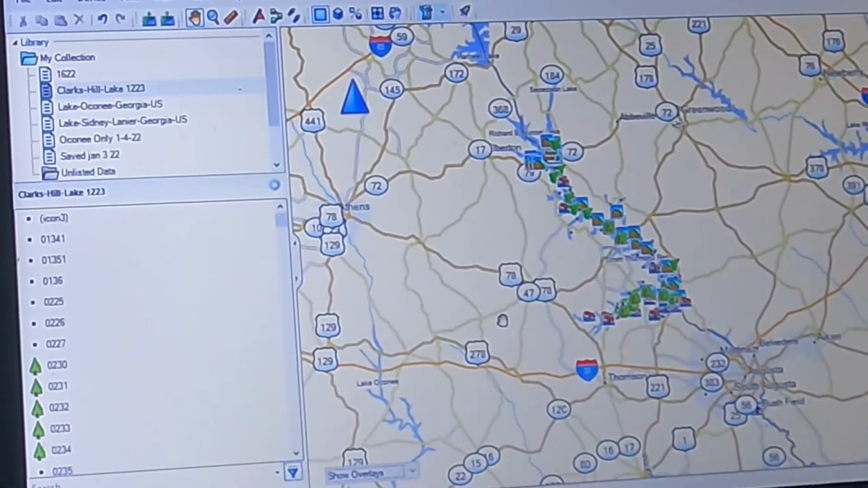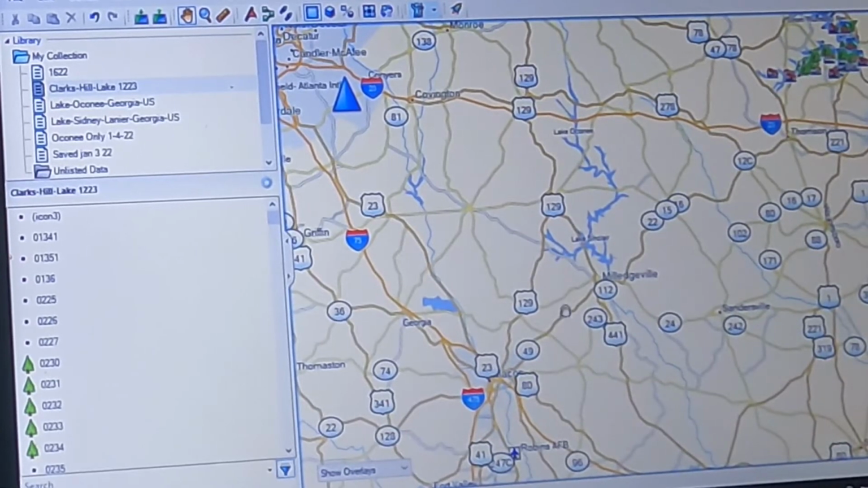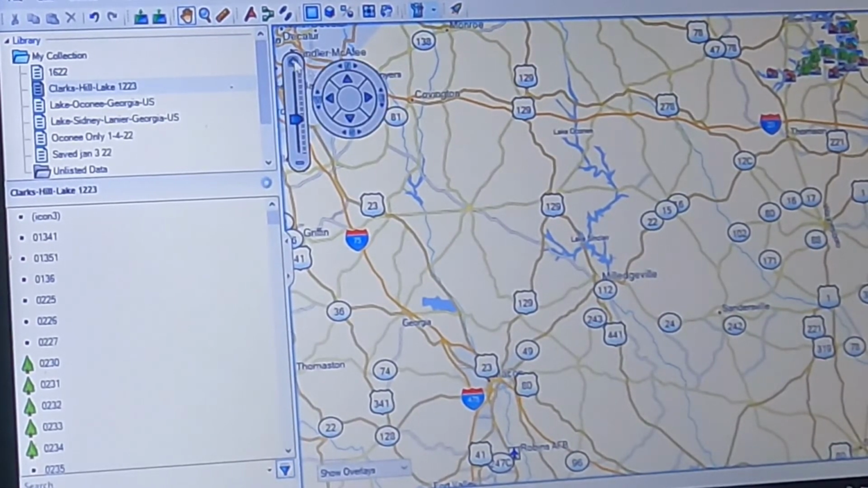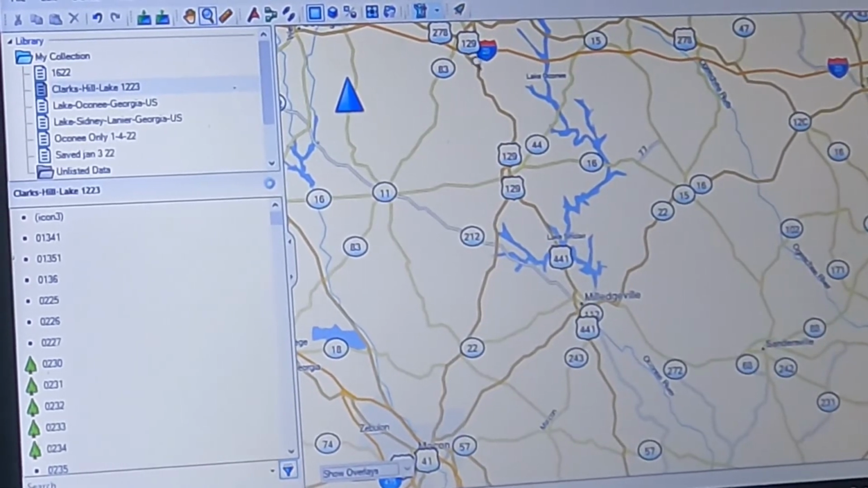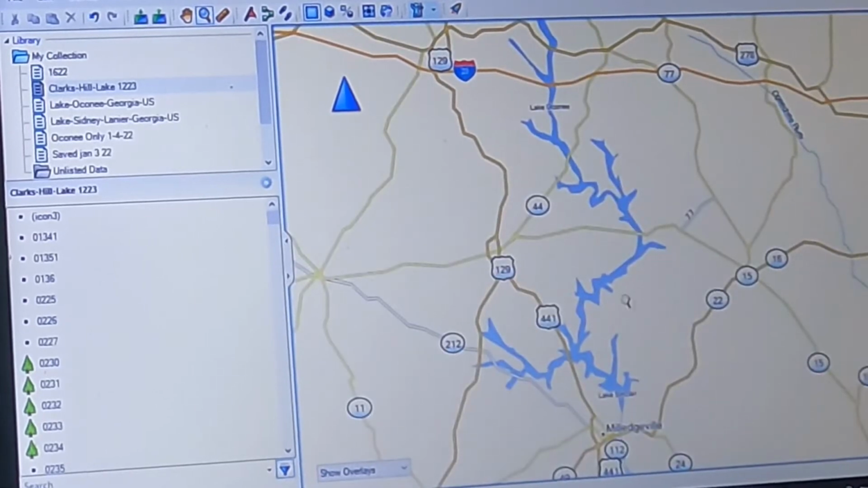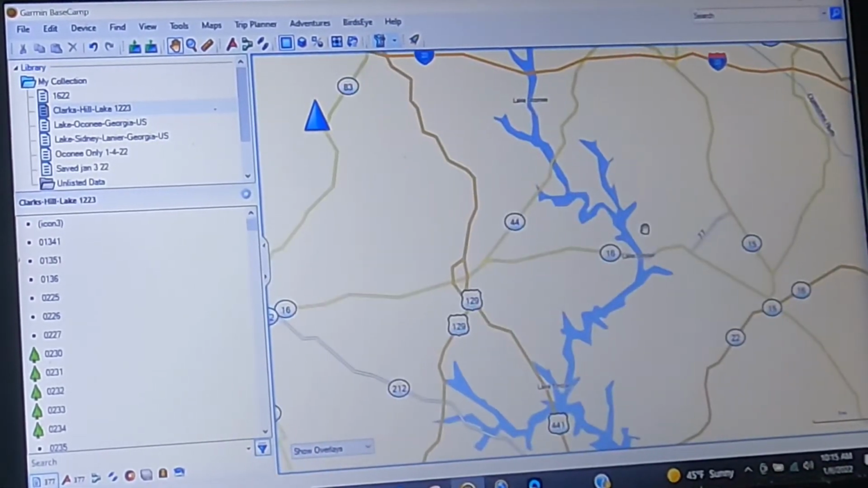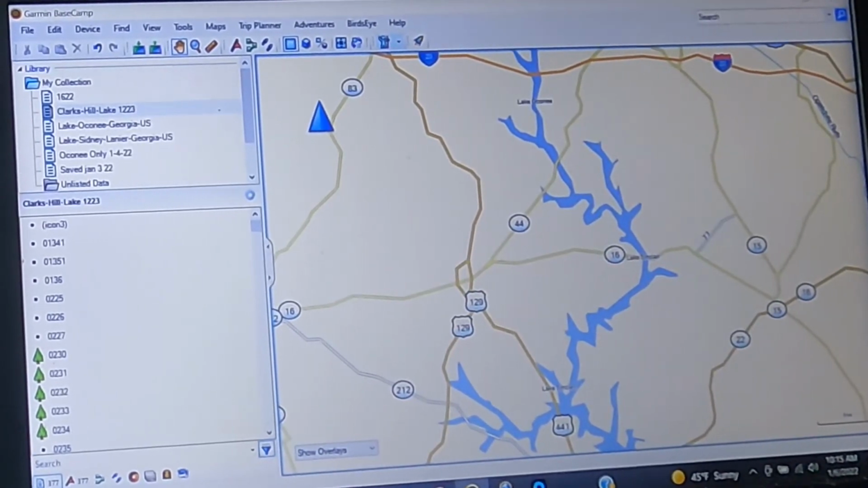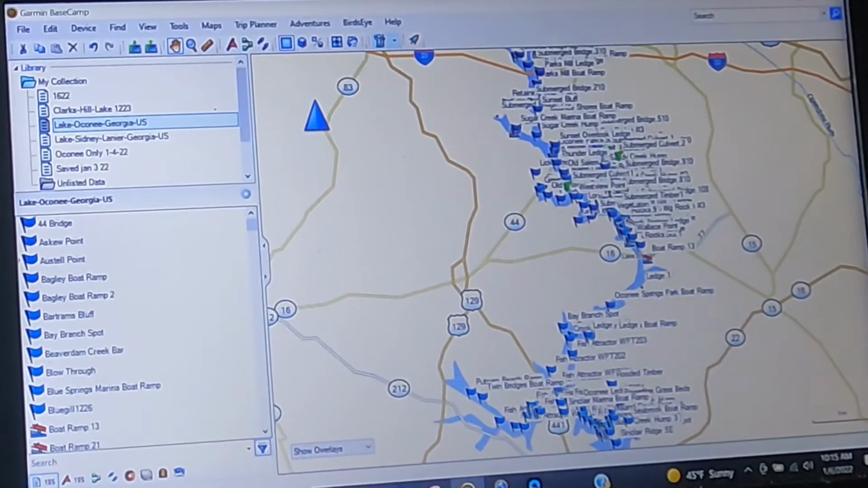Same thing applies for Lake Oconee right here. I don't have anything showing on this card from Lake Oconee. So if I want to zoom in to Lake Oconee, and that's going to give me Lake Oconee. None of my waypoints on this file are on Lake Oconee. So I have just simply moved this data. I cleaned up everything for this specific lake. If I want to look at Lake Oconee, I've got a bunch of waypoints on Lake Oconee.